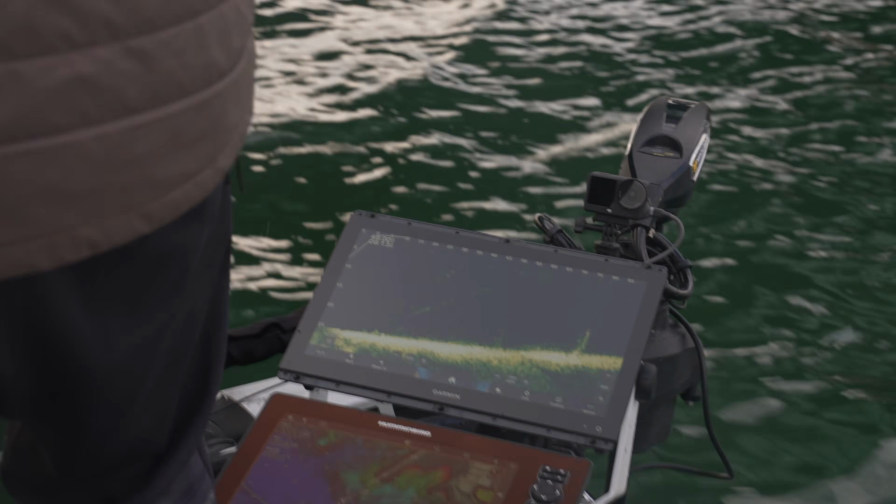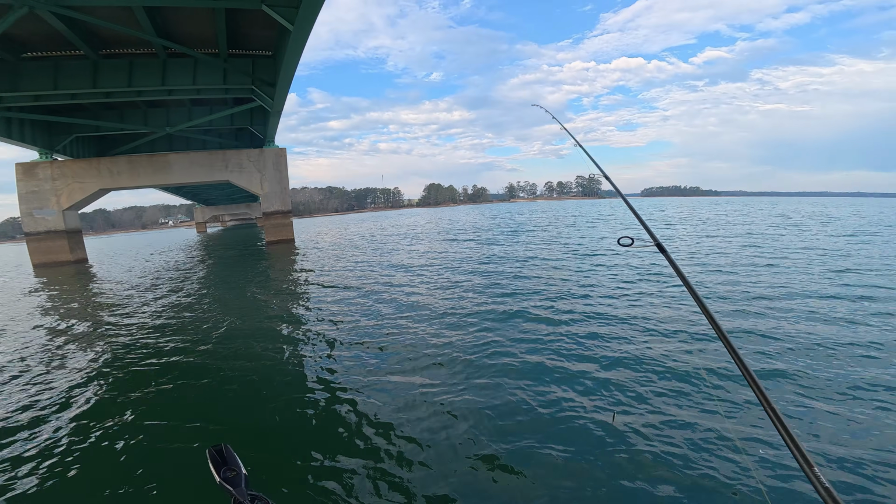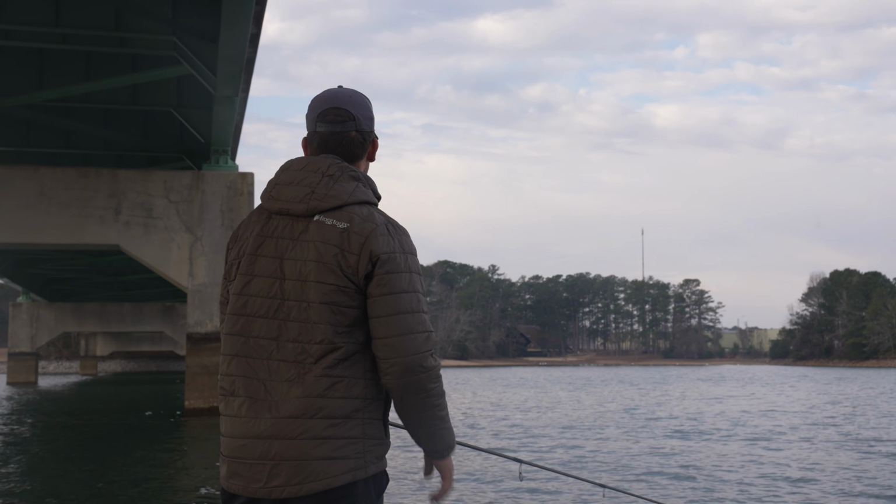We need 2.5s though, that's the thing. Those are good ones, but they're not dialed. I think the bass gods are gonna seriously shine down upon me in this tournament. I think the 4-inch minnow is the deal.